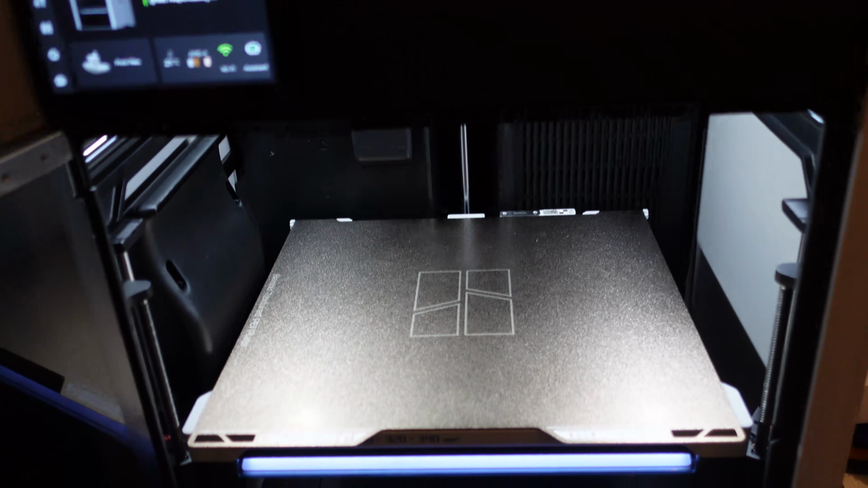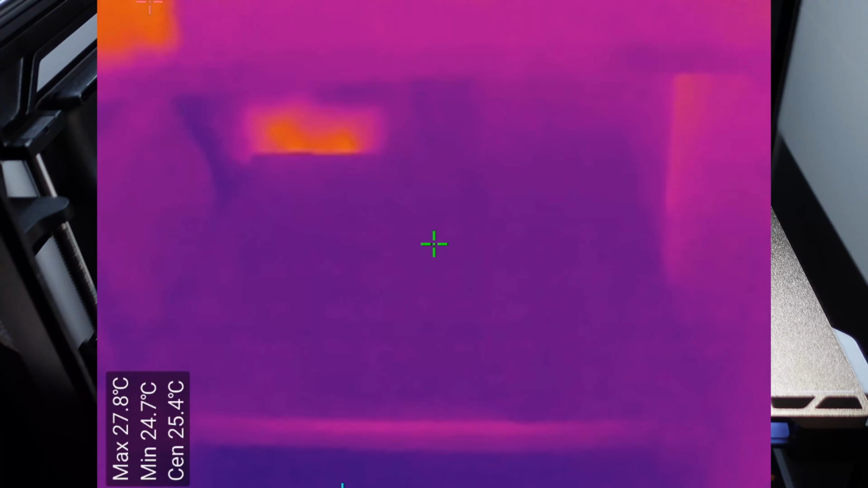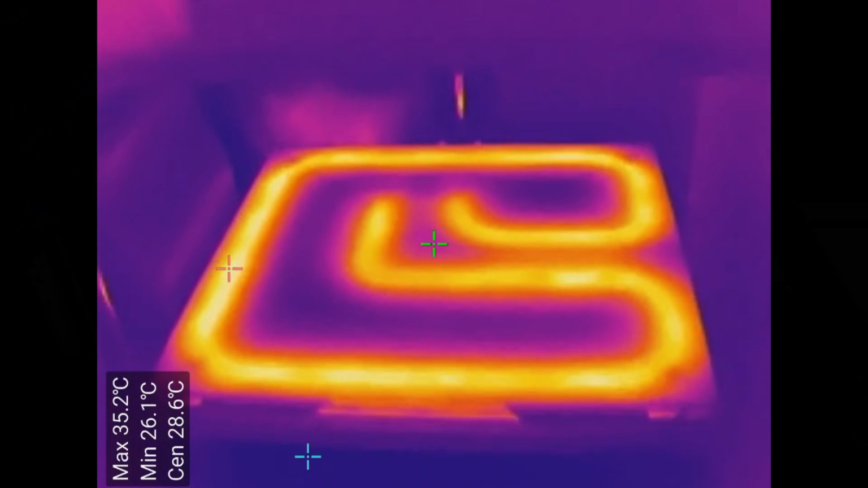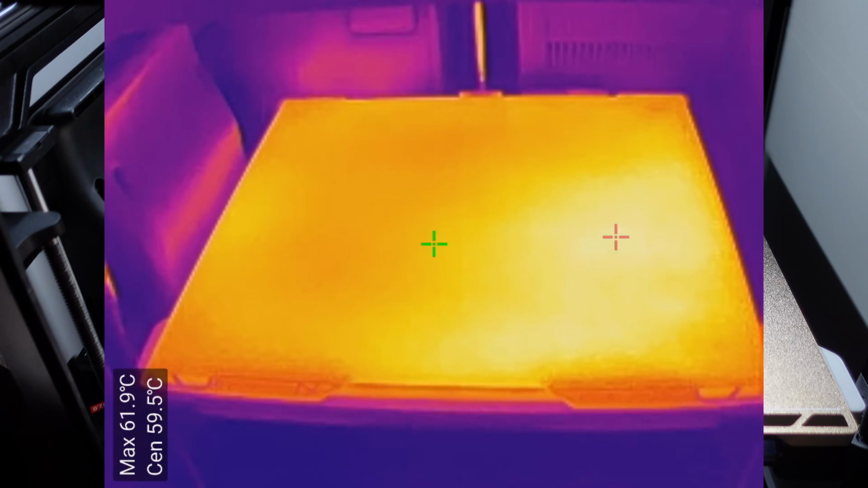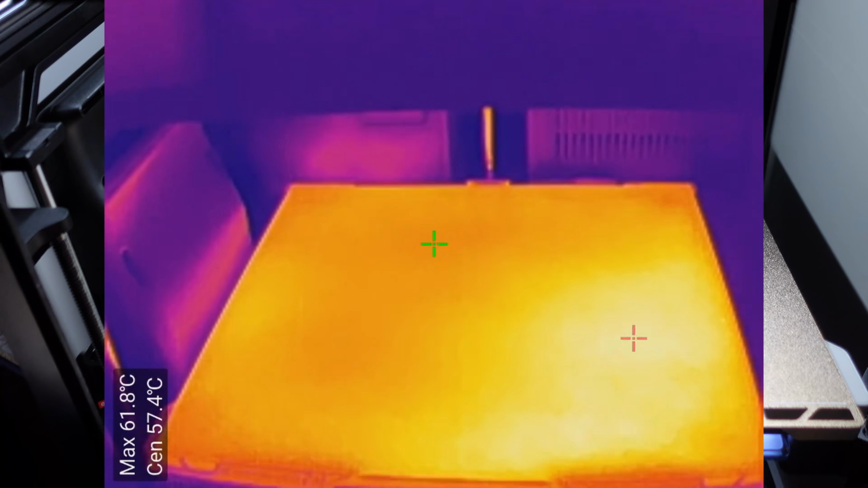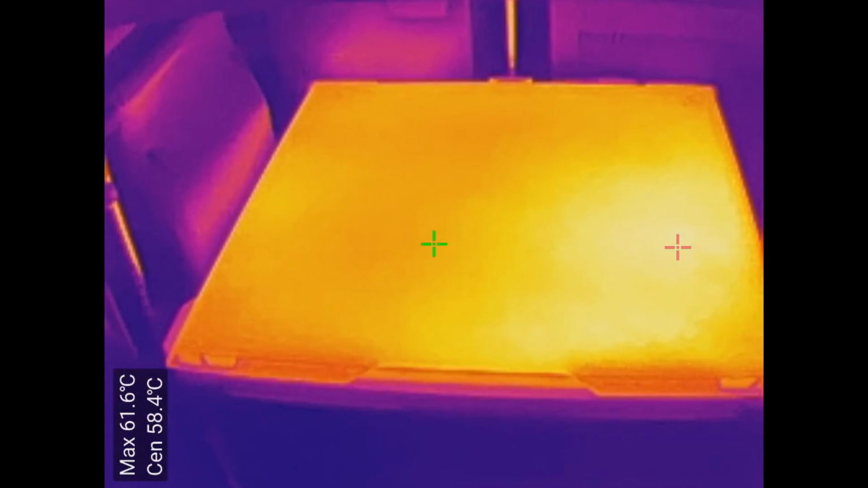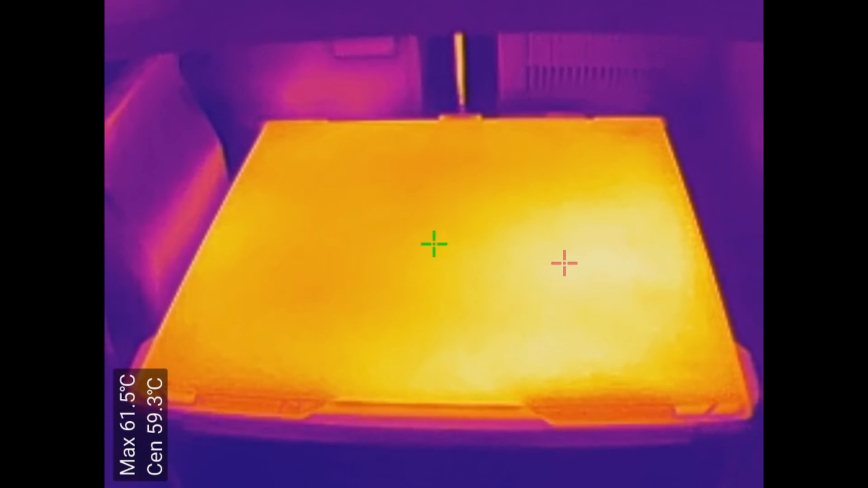Let's see it in action. I already checked earlier the heated bed on H2S, and the initial heating, we can clearly see the heater below. And this is how it looks after approximately 5-6 minutes. That's why if I print small objects or supports, I like to set 5 degrees Celsius higher bed temperature.